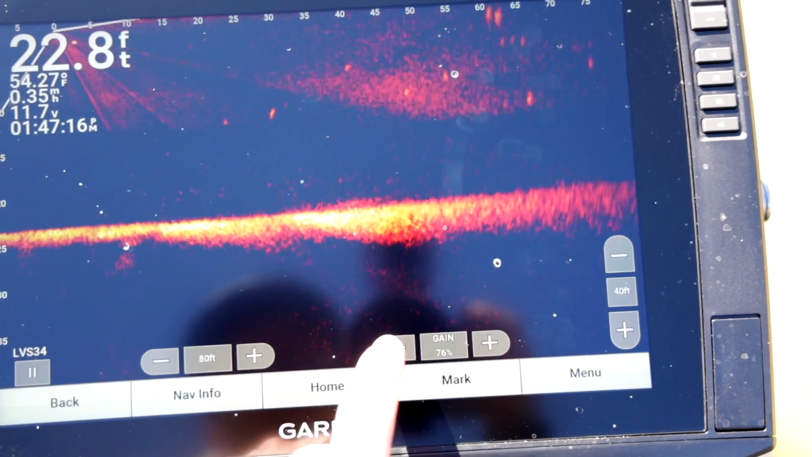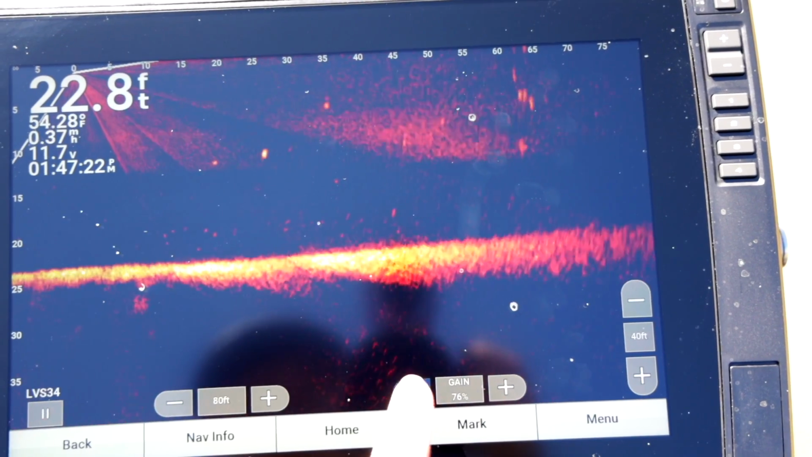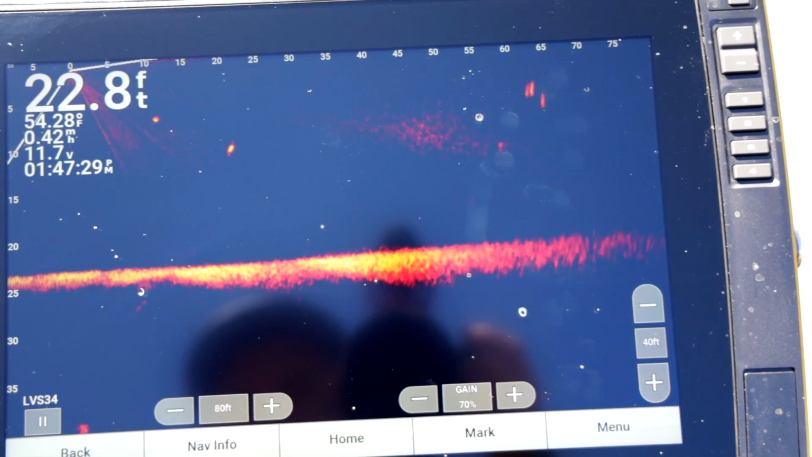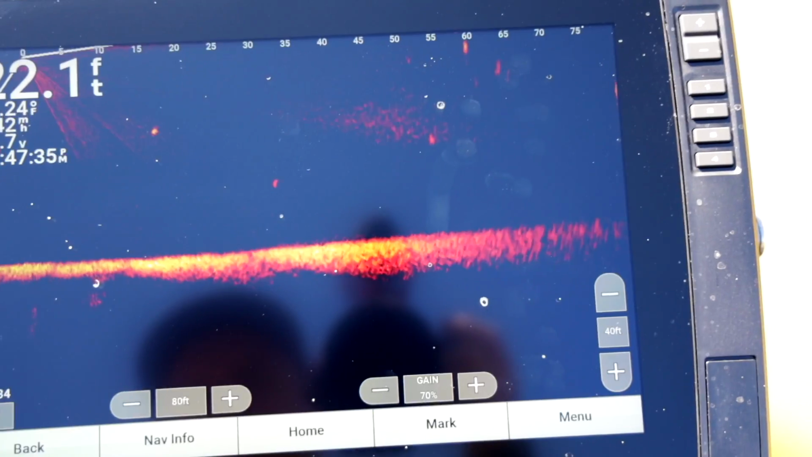And then gain, like I said, blow your screen out so you can't see anything, and then dial it back until it's just clean enough so you can see what's going on. So somewhere about 70% looks good to us. There's a little bit of fuzz right there, but it's still going to give you the best picture to see what's going on. Look at how clean that screen is the whole way out.